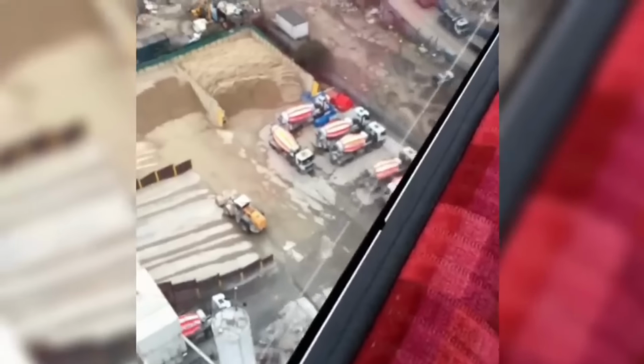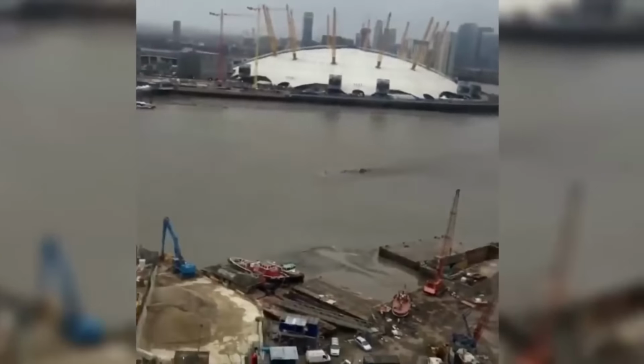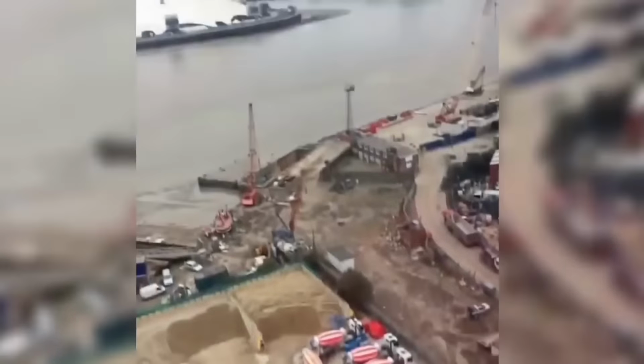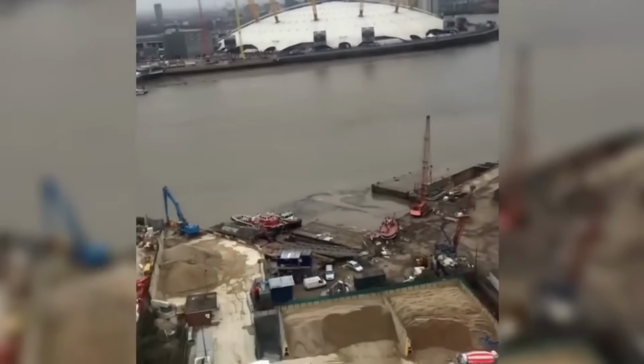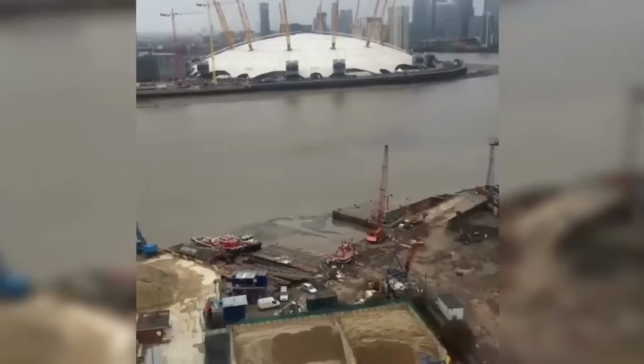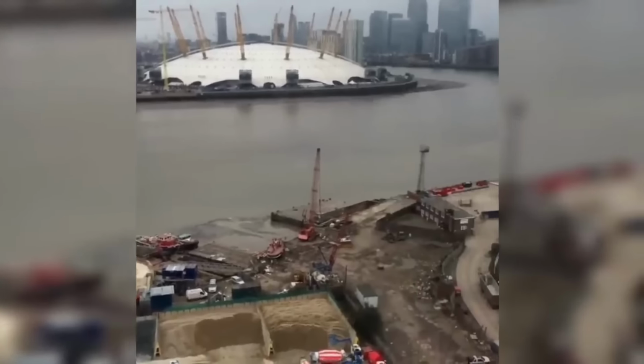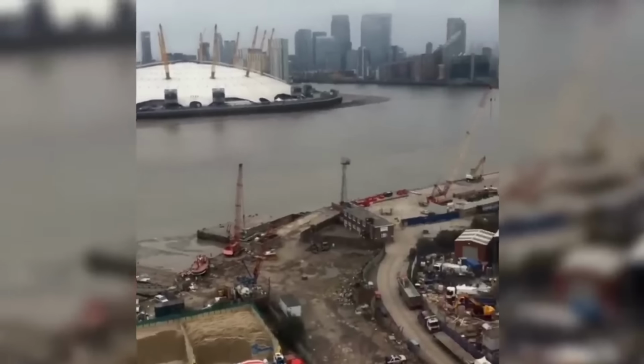From high above, a man films the murky, muddy waters below. As he captures the scene, something immense stirs beneath the surface. For a brief 3 seconds, part of a gigantic creature emerges. Breaking the stillness of the water, it's a fleeting glimpse, but enough to spark wonder and curiosity. The size of what appears suggests it's no ordinary inhabitant of these waters.